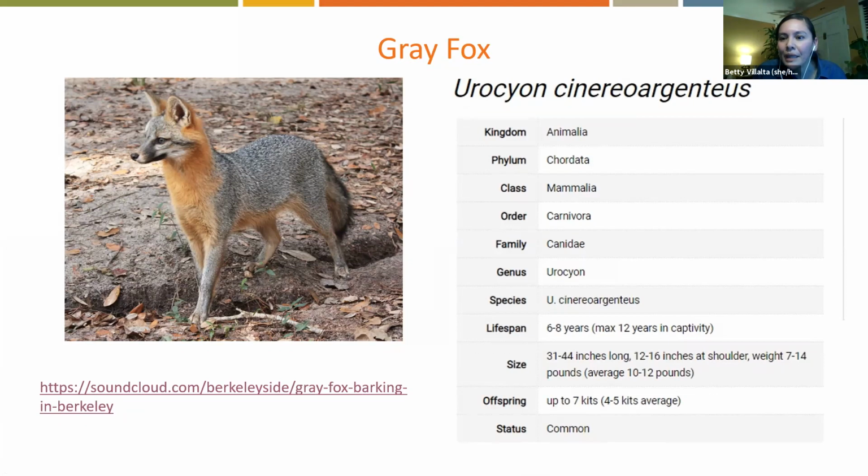Let's see, where was I? I think I went over predators. They're crepuscular, which means they're most active at dusk and dawn. So you will see them during the daytime sometimes, but they probably hunt once it's getting darker. Typical lifespan is about 6 to 10 years. One of the really cool facts was that they are able to climb trees, which no other member of the dog family can. And so they're able to get away from predators that way.